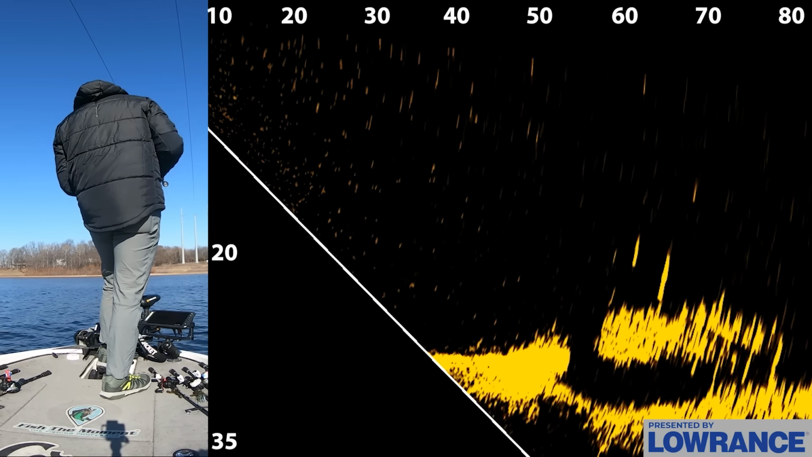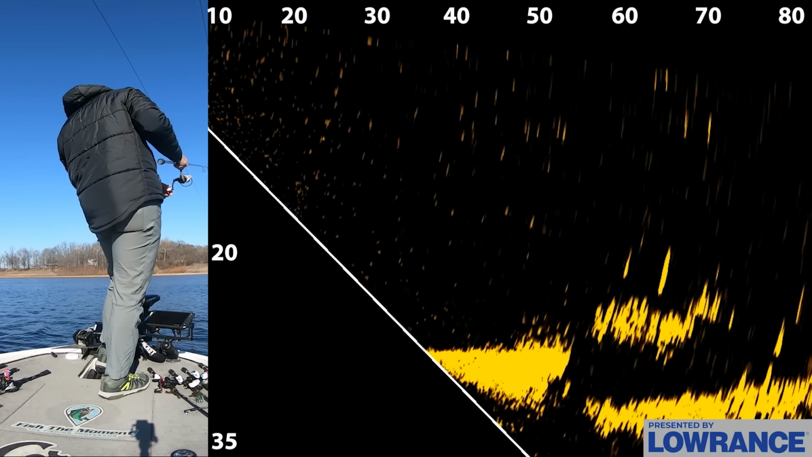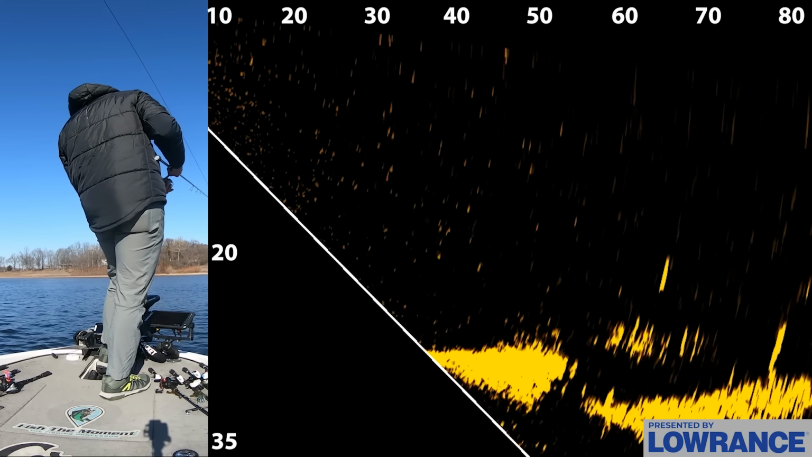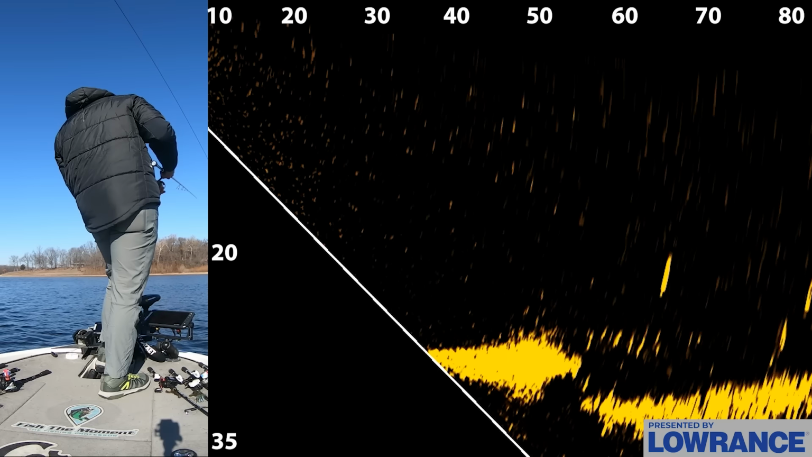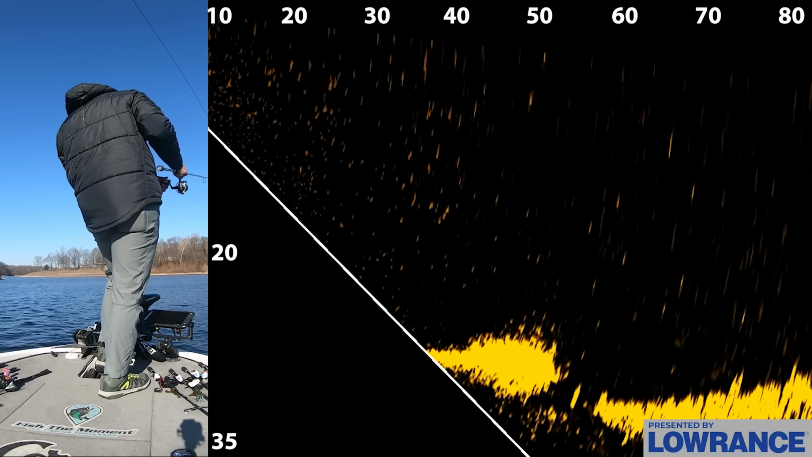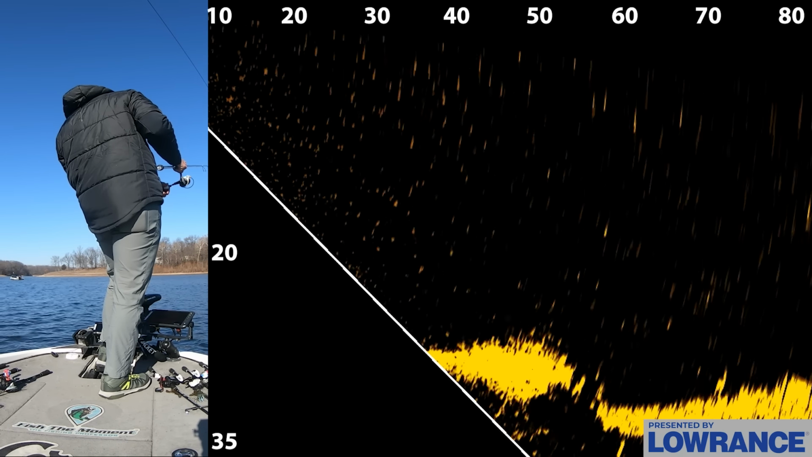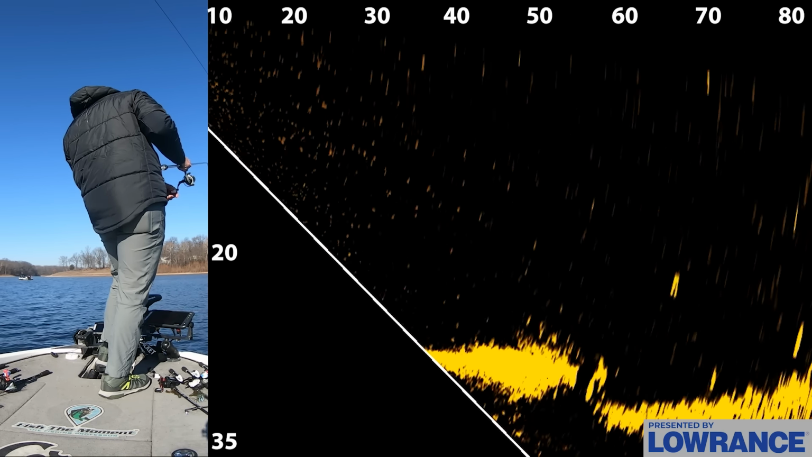My bait's right there at 60 feet. It's not as easy to see with like an Active Target 2. The Active Target 2 is definitely a lot clearer, in my opinion, than this, because it's not that the sonar is any different. My bait's down there, right on that little drop. I'm shaking it in front of a couple of them right now. Come on, come up and eat it. They're right on it. They're right on it.